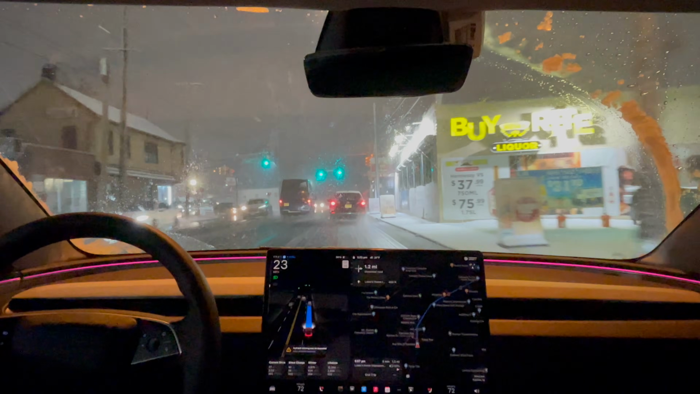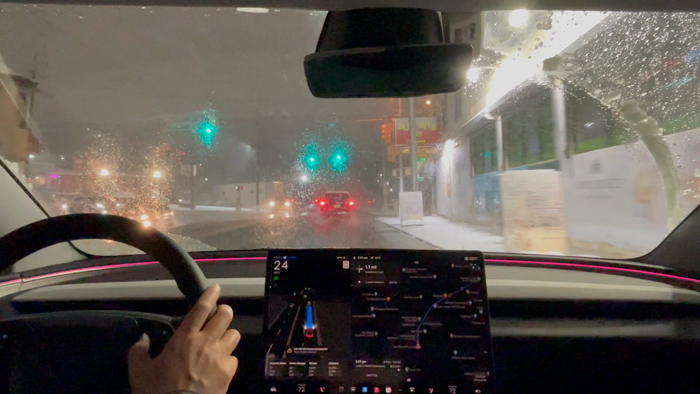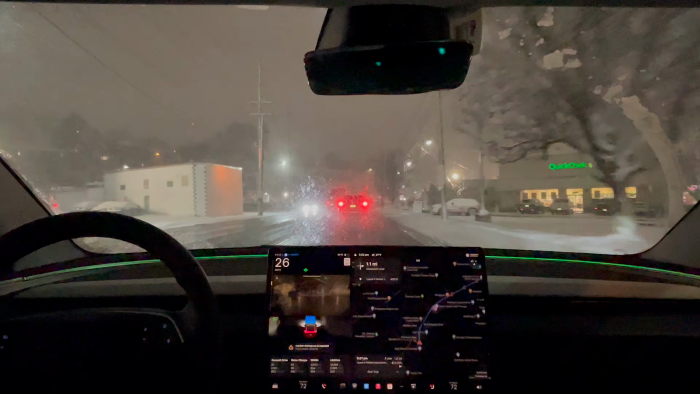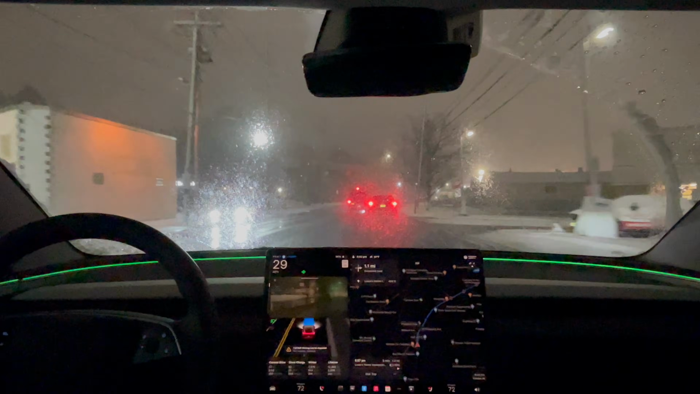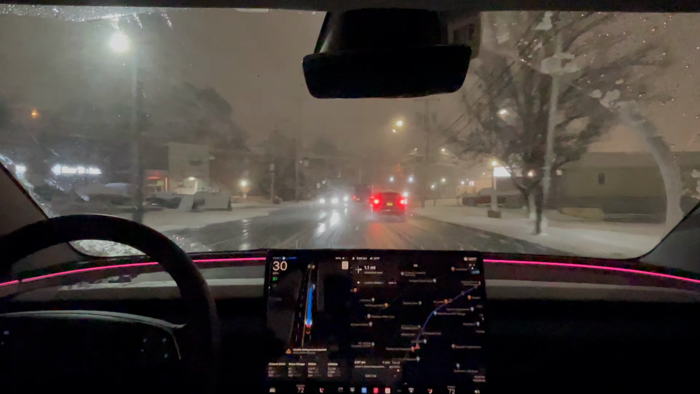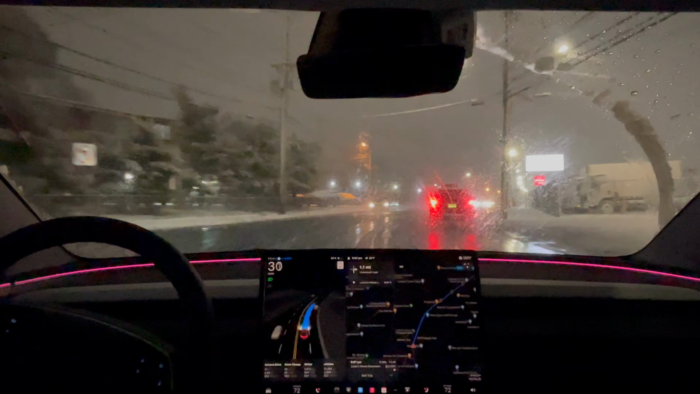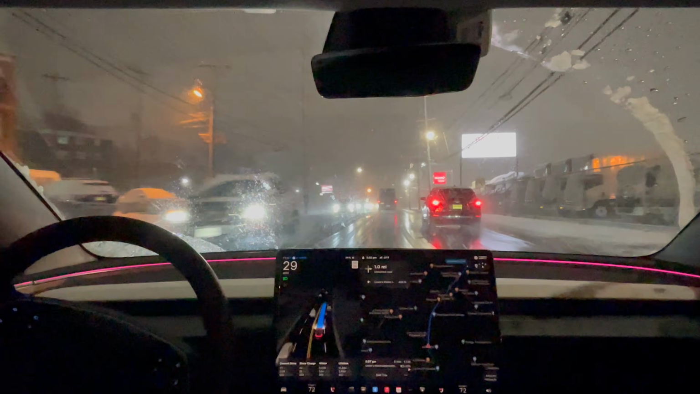Let me try to change it up and see what happens if I shift this to the hurry profile. And it moves over to here.